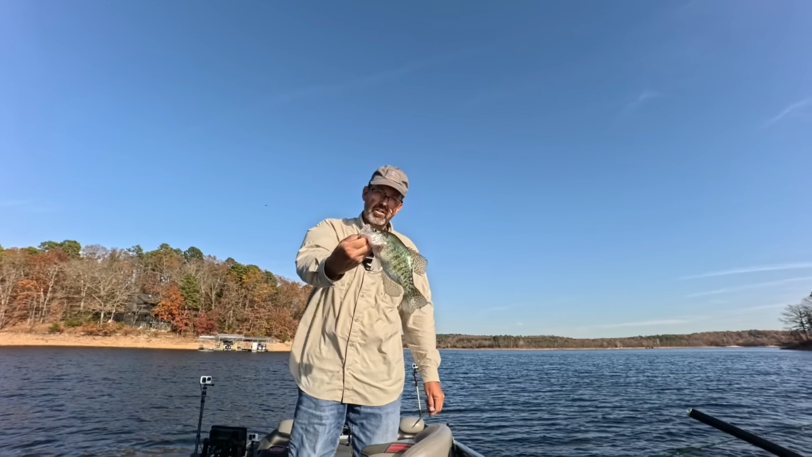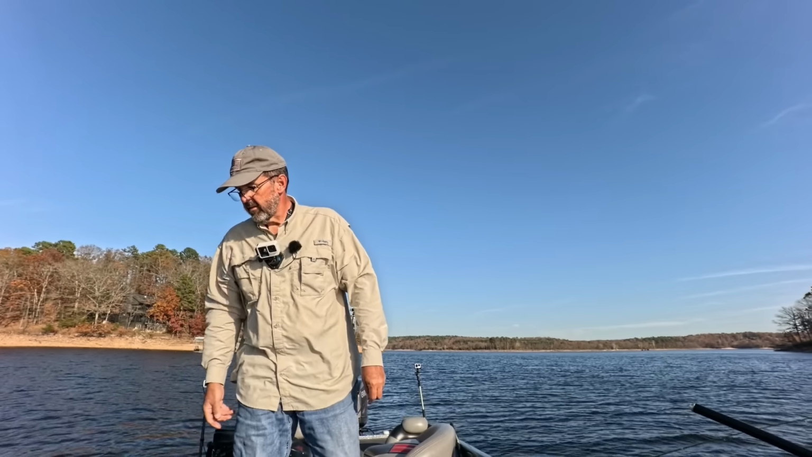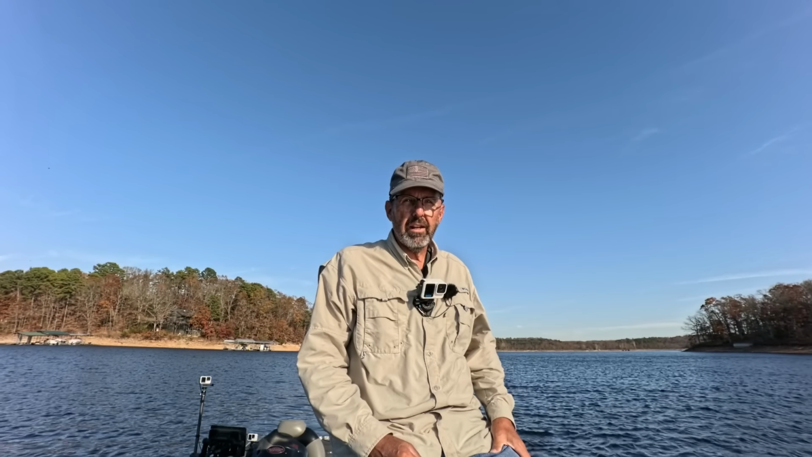Nice little keeper fish. Okay, we're going to make a very short run. I'm just going to run to the back of this pocket and see if we can find anything back there.